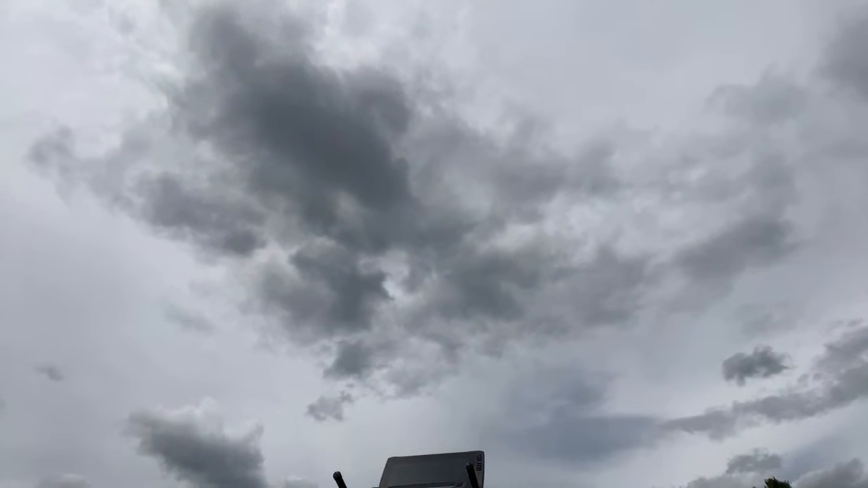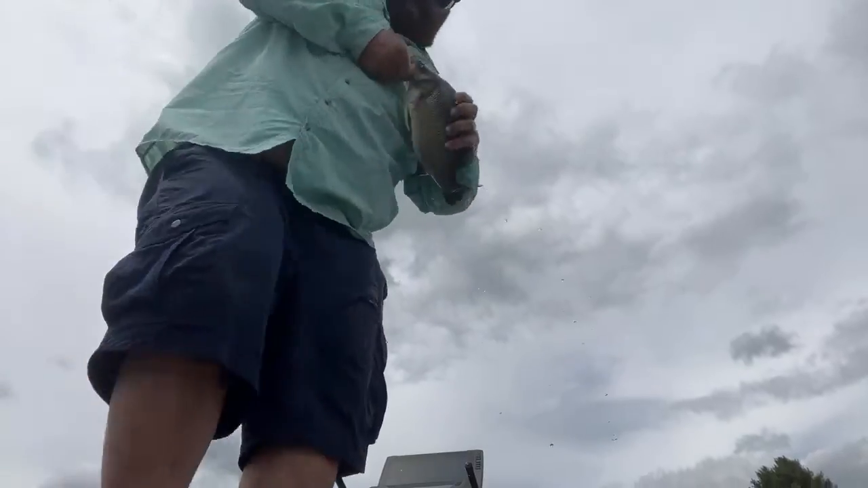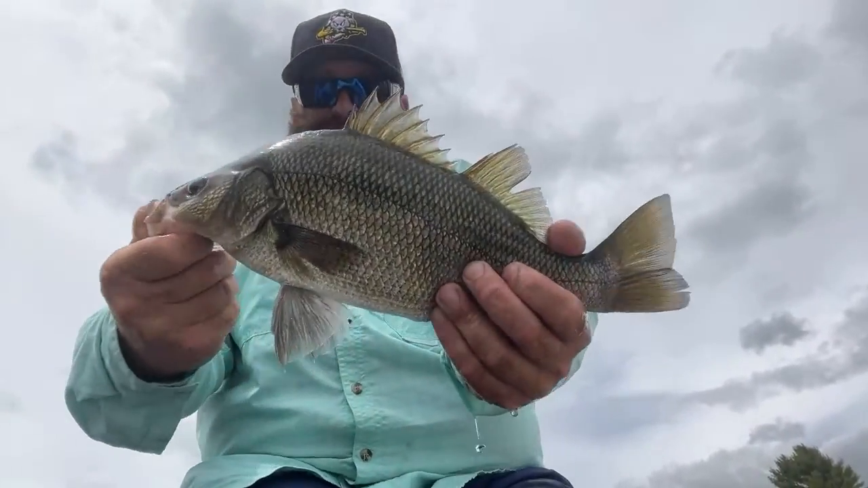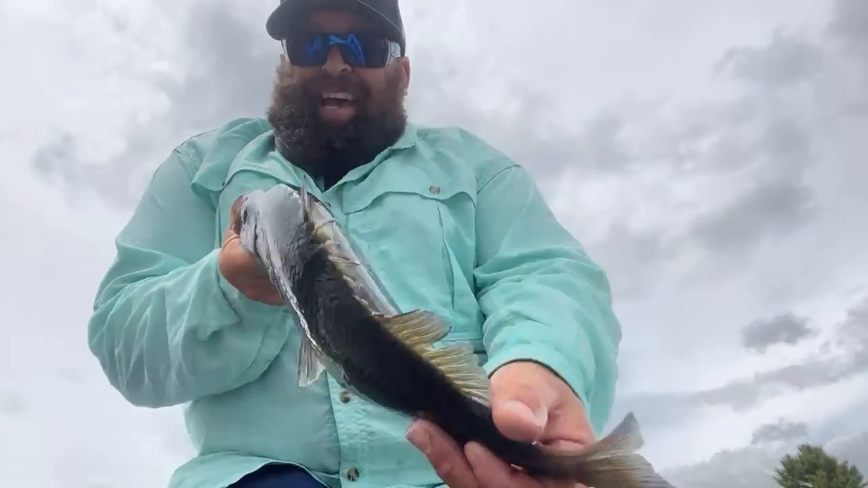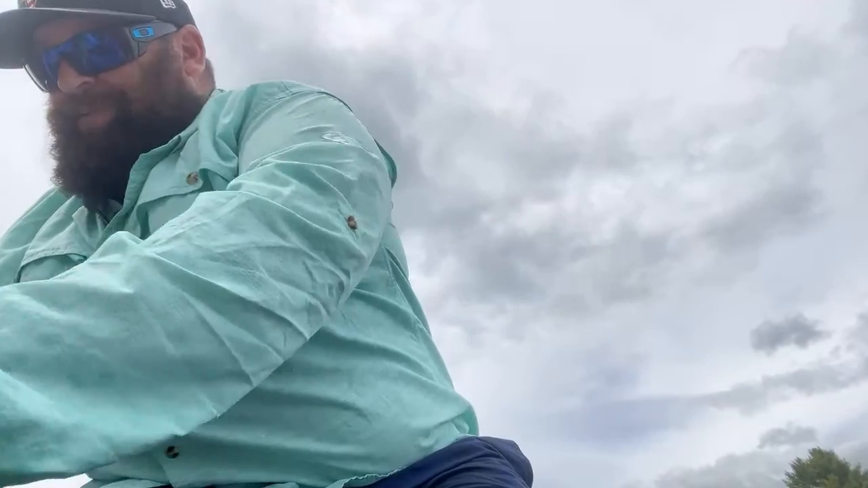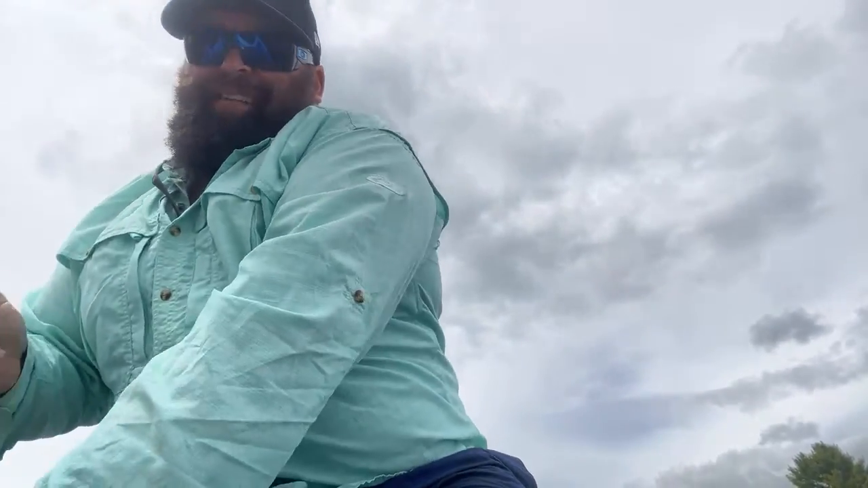I'll show you guys a different one. I'll show you guys this one. This one is an absolute pig. They do not get much bigger than that in the state of Maine. This one went over 15 inches, I believe. This was the one. Yeah, he's 15 and a half.